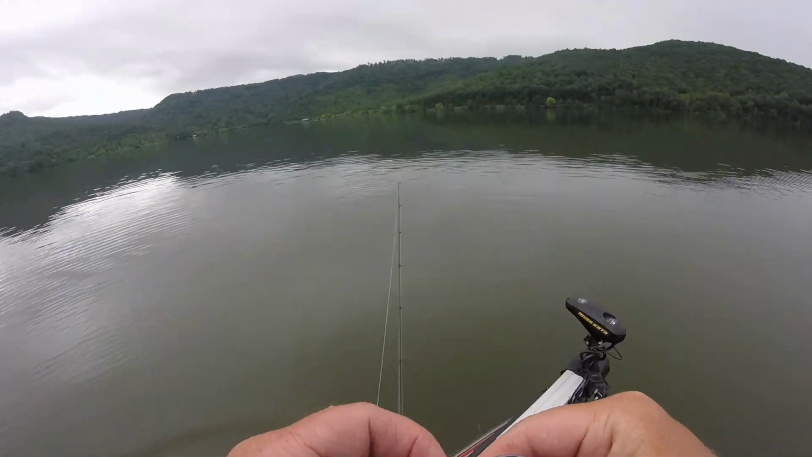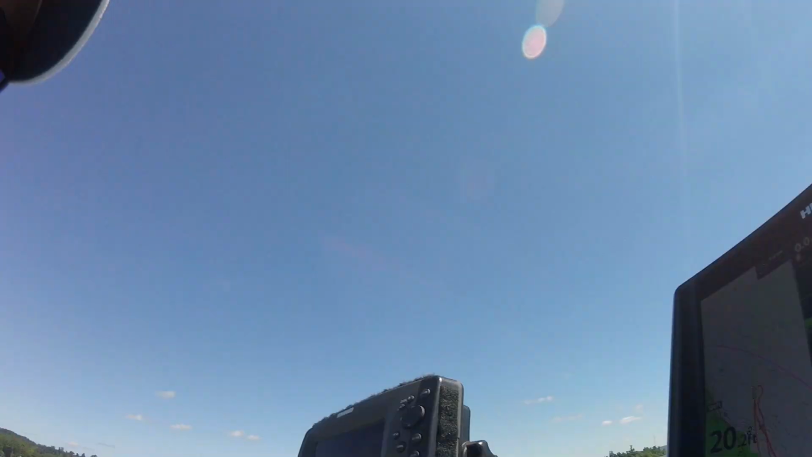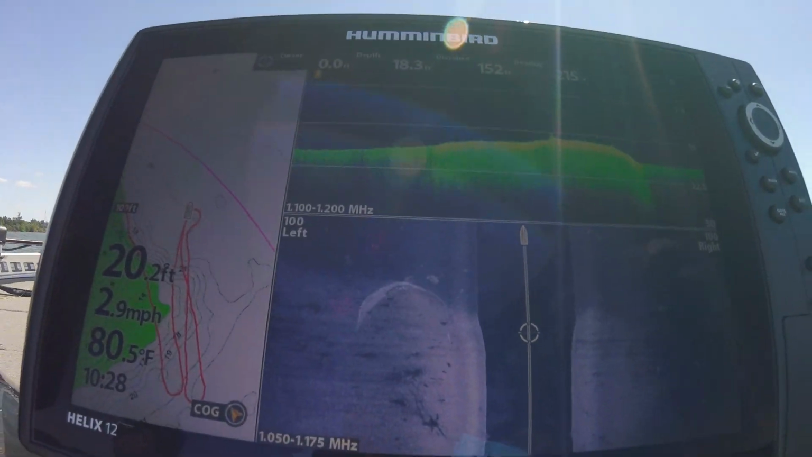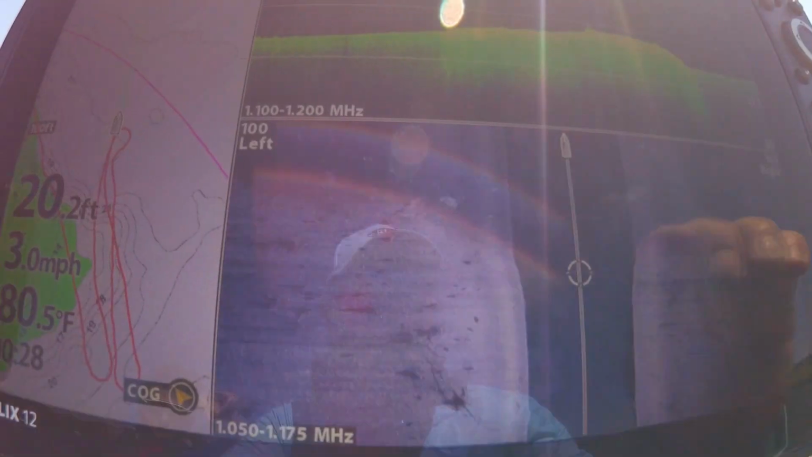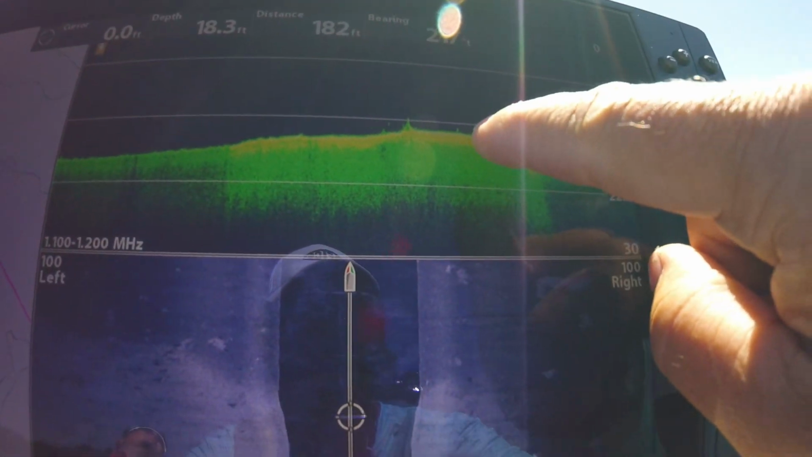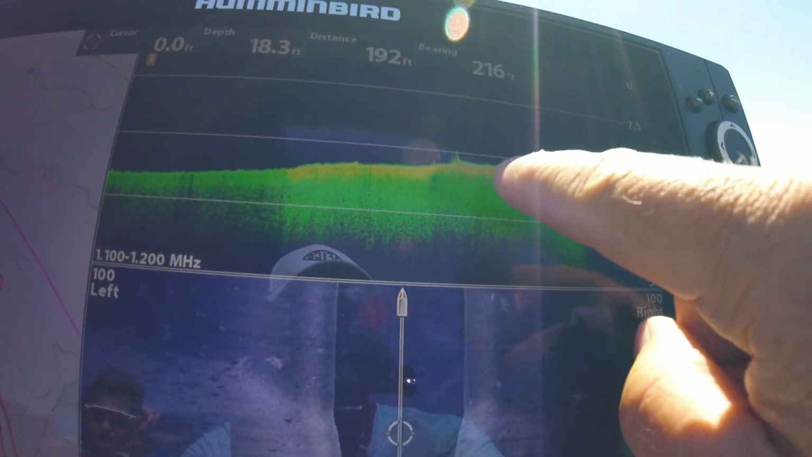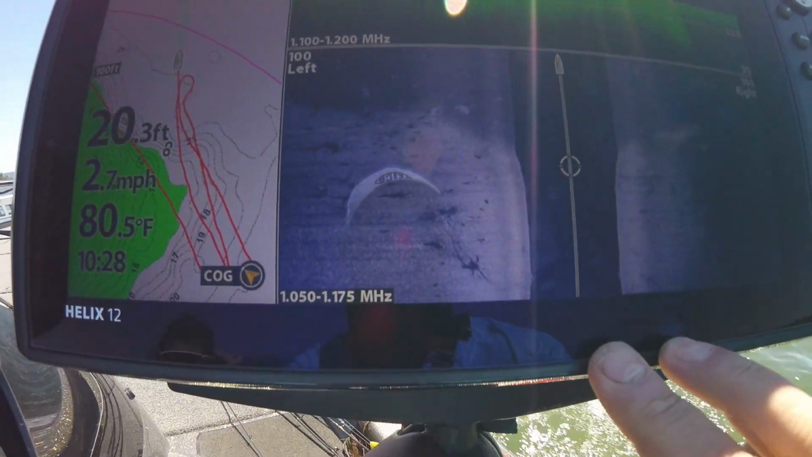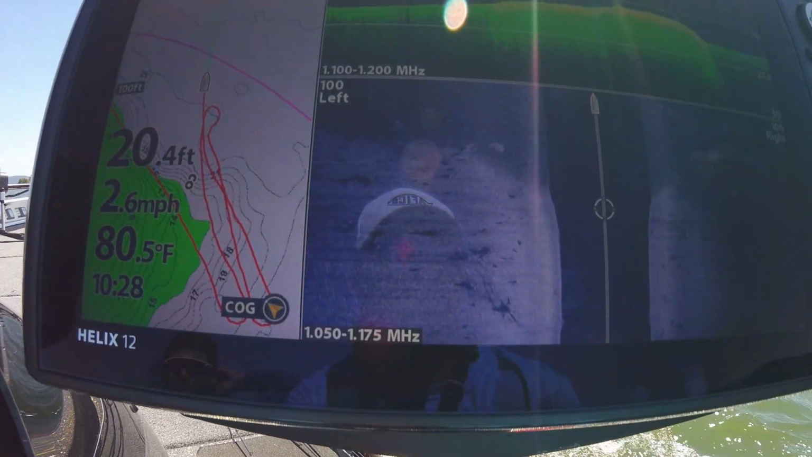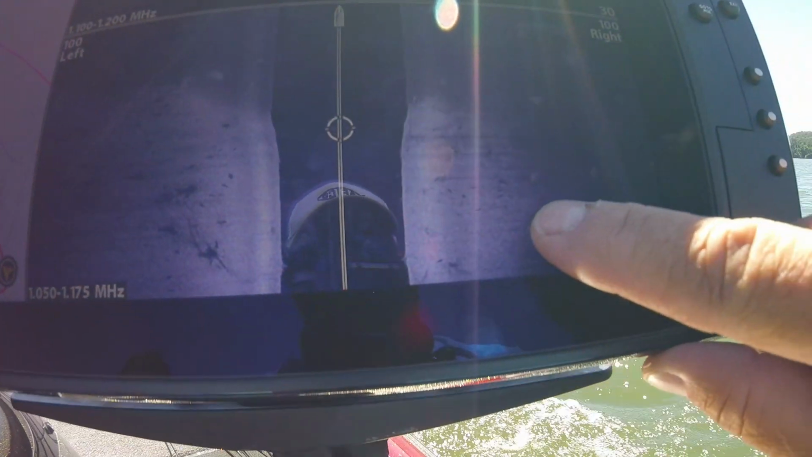Alright guys, we have idled over a hump here, and we have found a few fish. There's some sitting here on the top of this drop right here. That's a fish. There's a couple of fish right here, and there's a tiny school of fish right here, and then over here to the side.